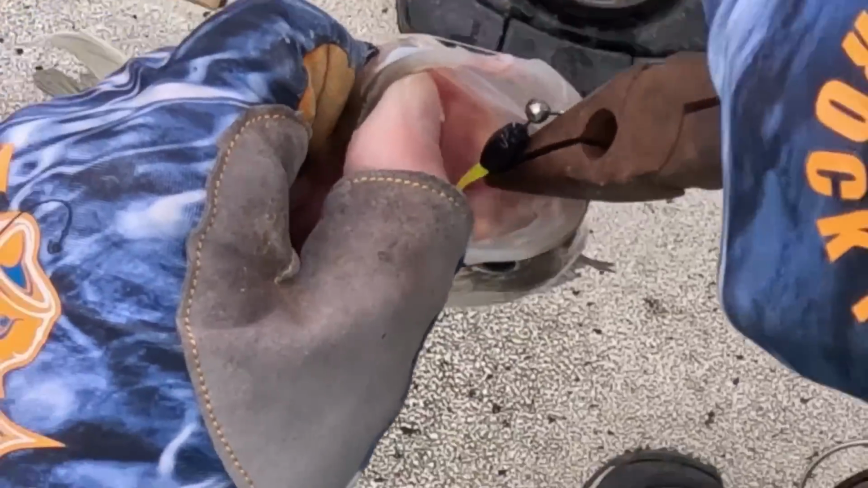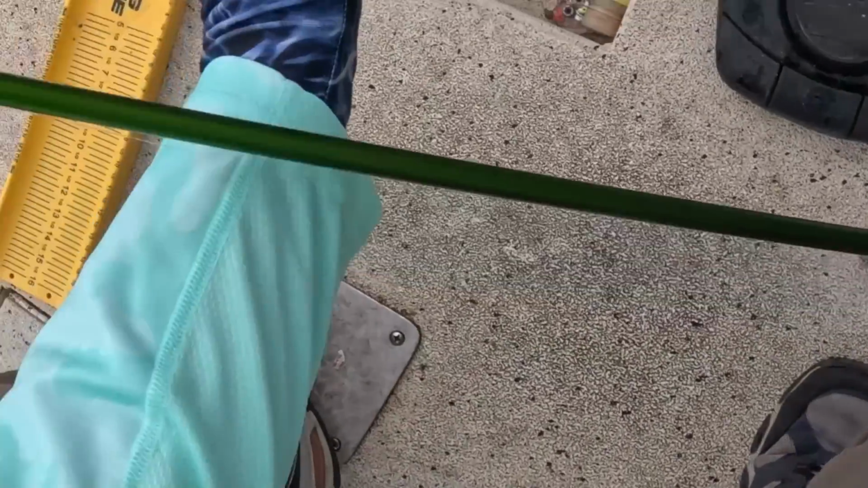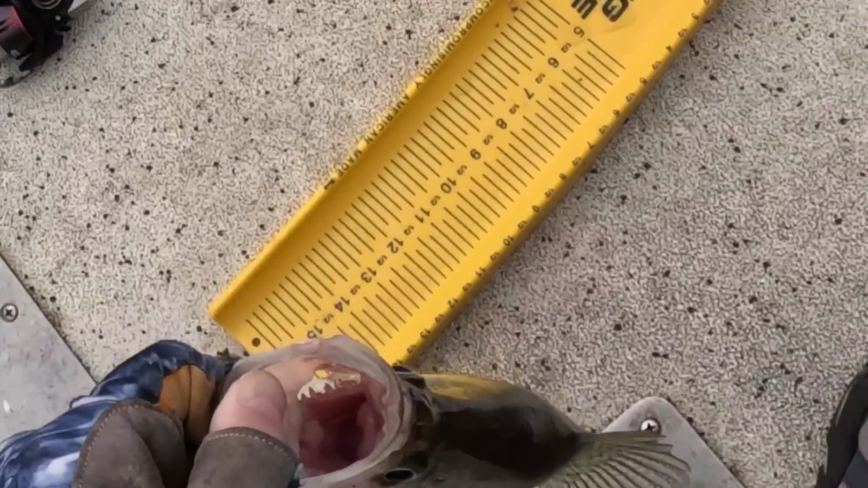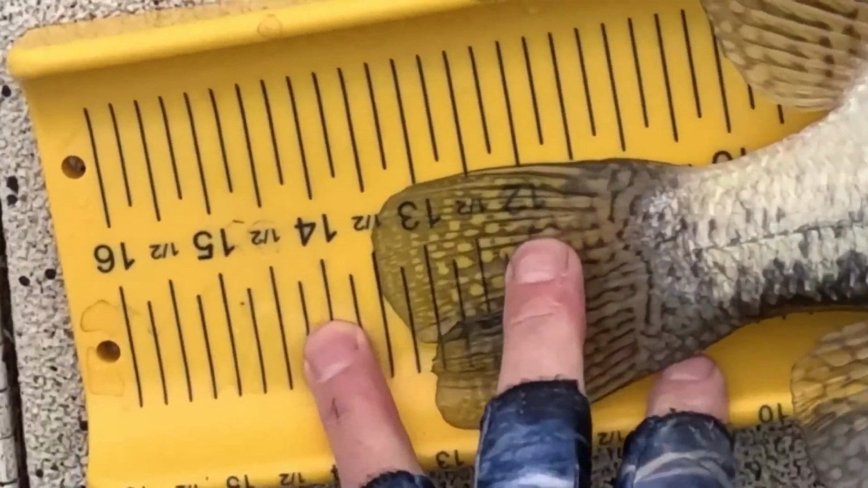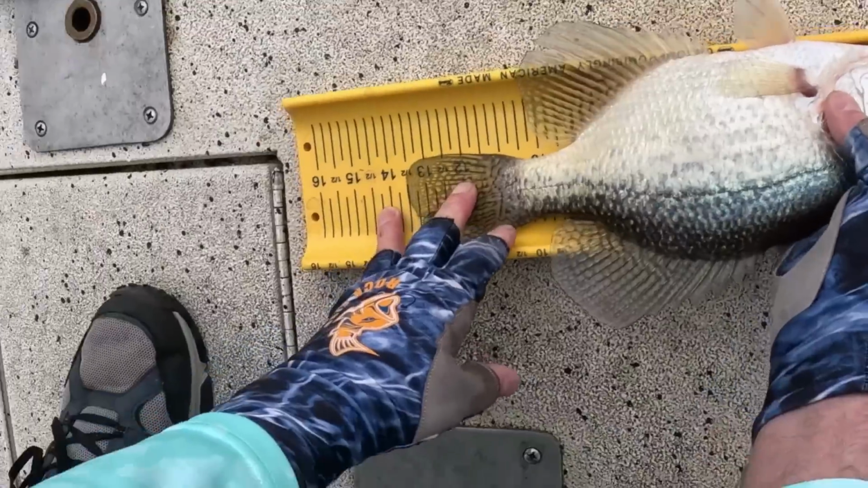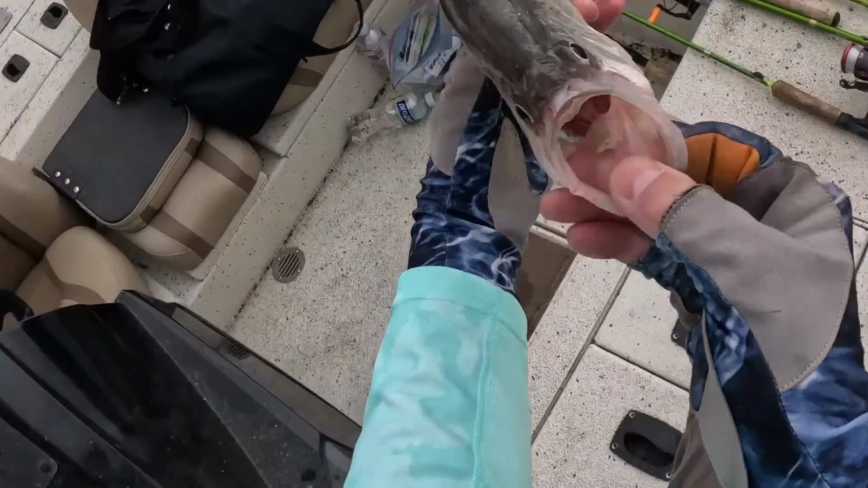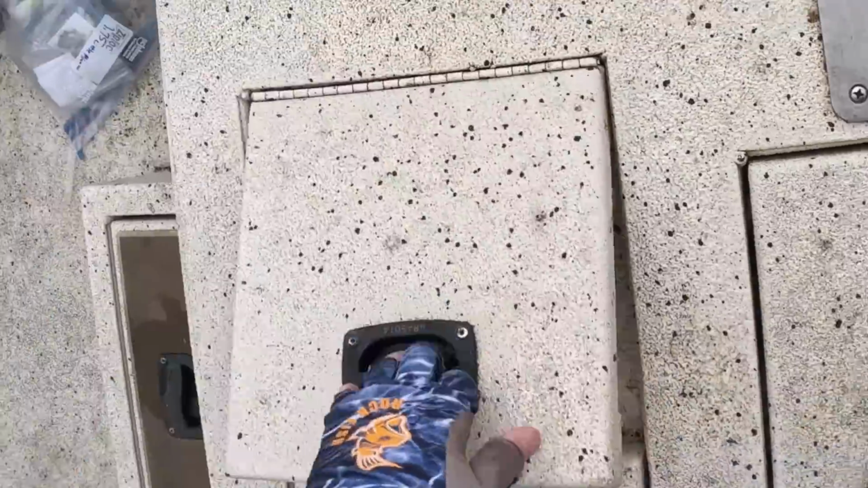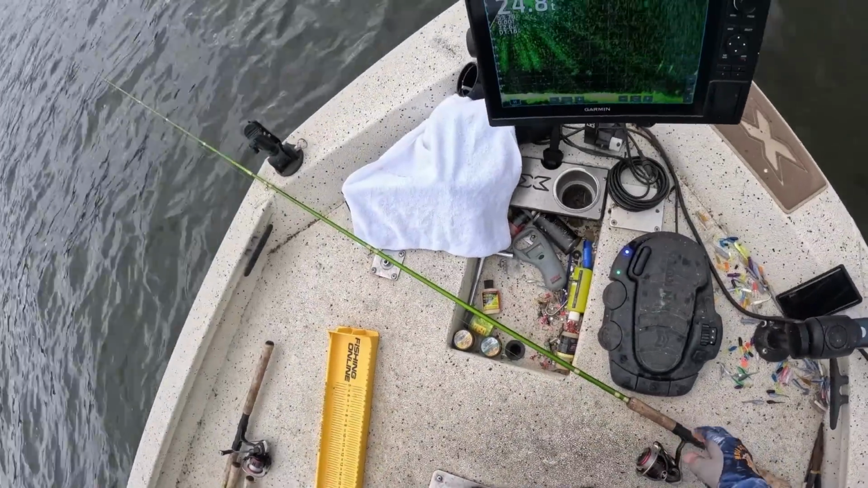Hey, top lip, look at that. 13.5-inch black crappie. Yes, sir. Get in that boat. It's number 7, I believe.